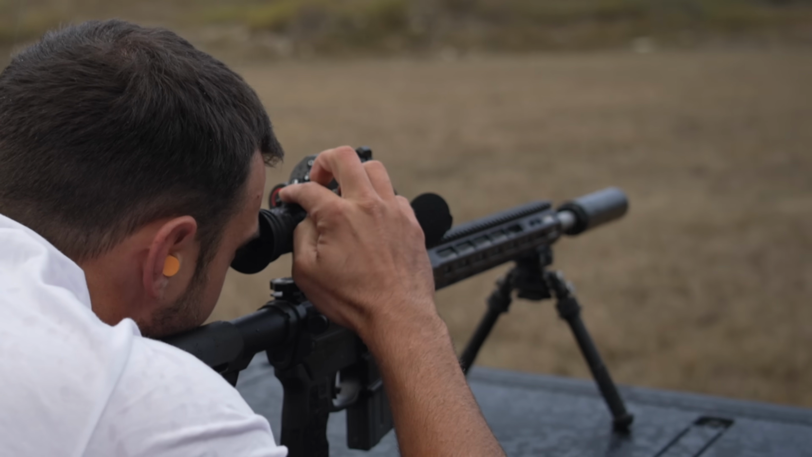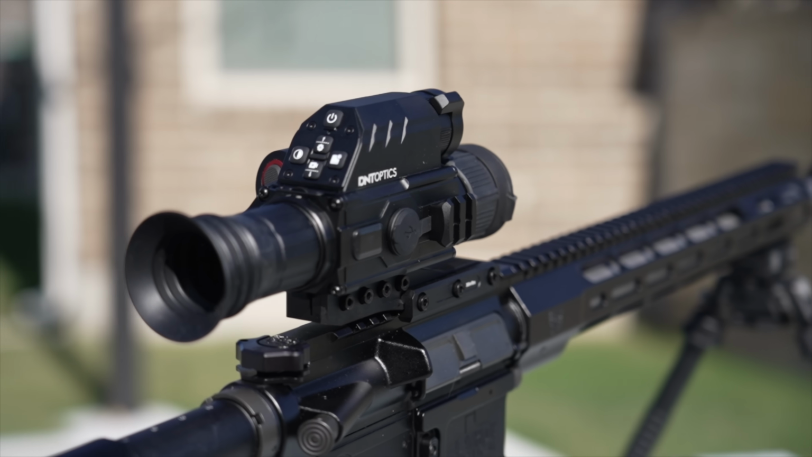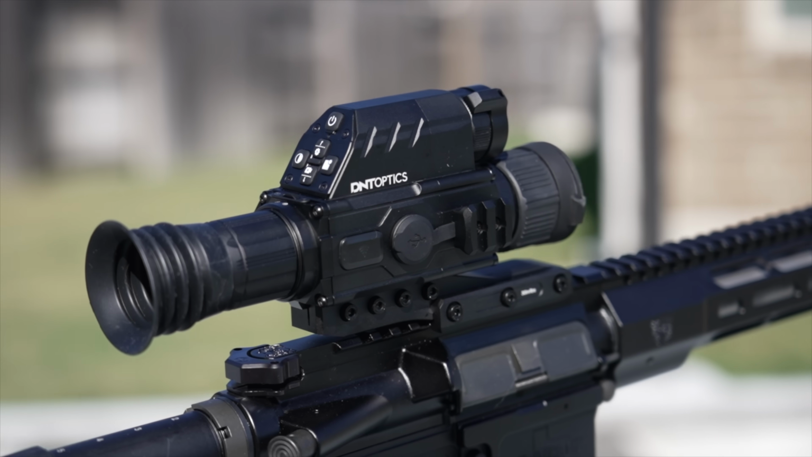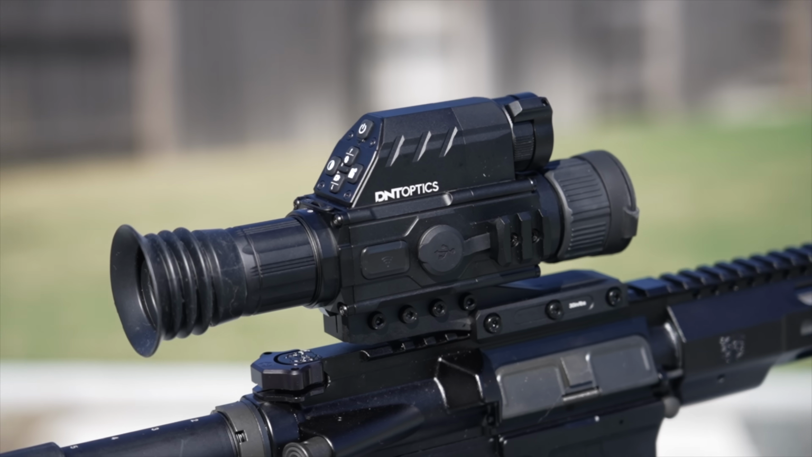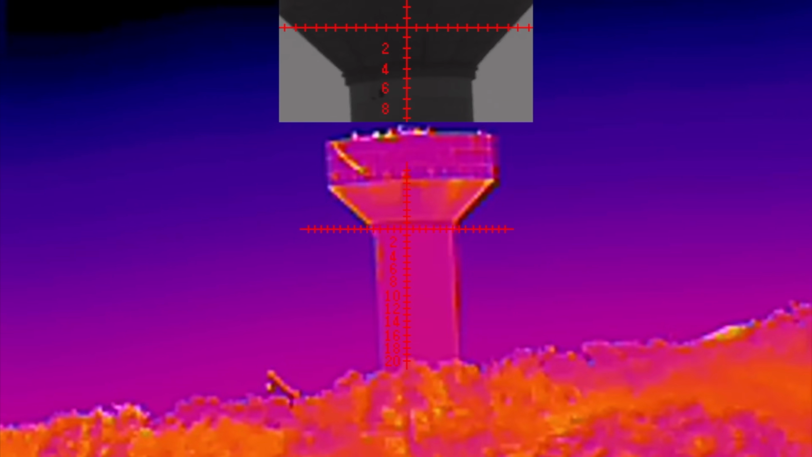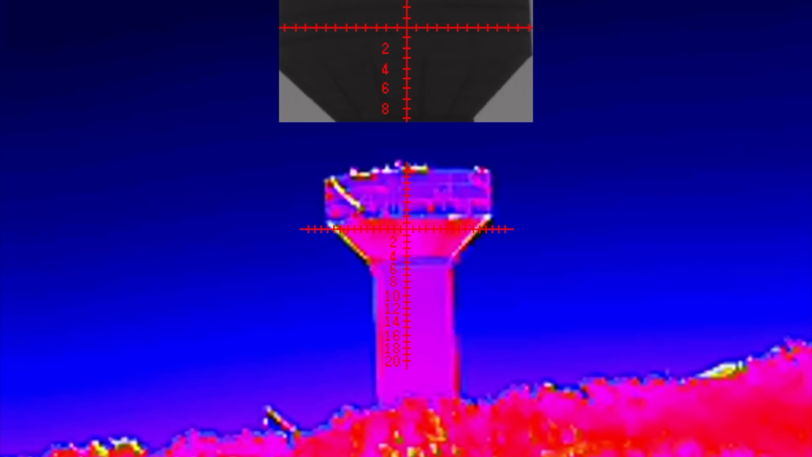It's got a 2-year warranty as well. It comes with a mount, the eyepiece, 2 batteries, and a charger. Can operate at temperatures as low as -4 degrees up to 122 degrees Fahrenheit. The zoom range on it is 5 to 20 times zoom. As far as thermal, it's a 3 to 12 zoom, and you got different modes as well: white hot, iron hot, black hot, and red hot. Talking about the LRF, or the laser rangefinder, like I said, ranges between 5 and 1100 yards.